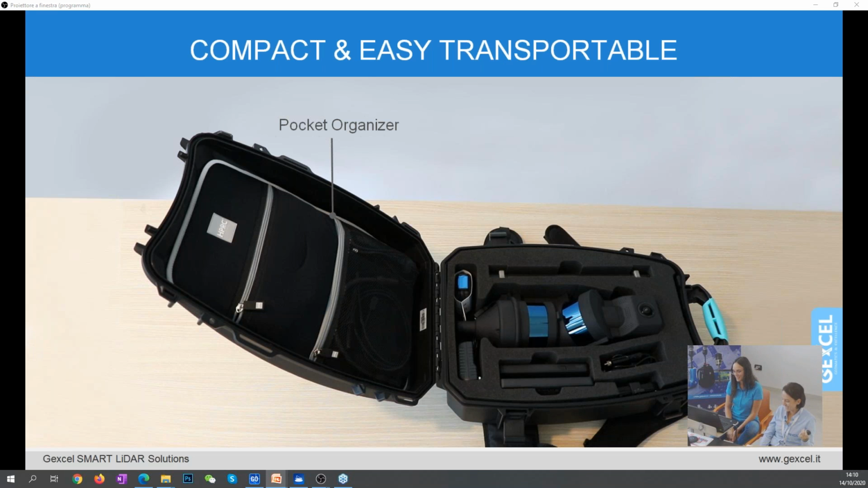Okay, kidding aside, HERON MS is around 8.7 kilos without the control unit. As you have seen in the accessories in the slide before, we provide a shoulder harness so that you don't have to keep anything in your hand, so you can work totally hands-free.